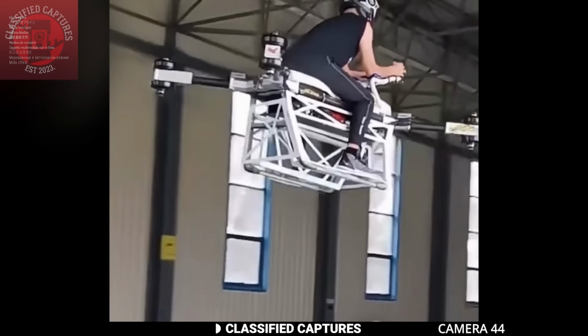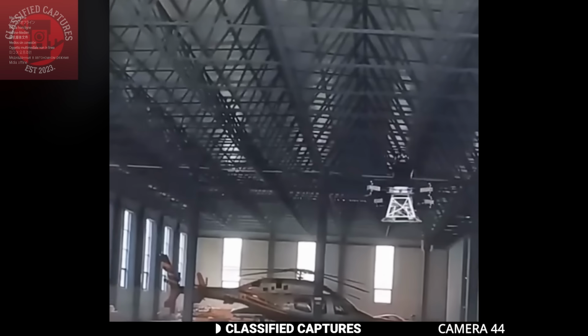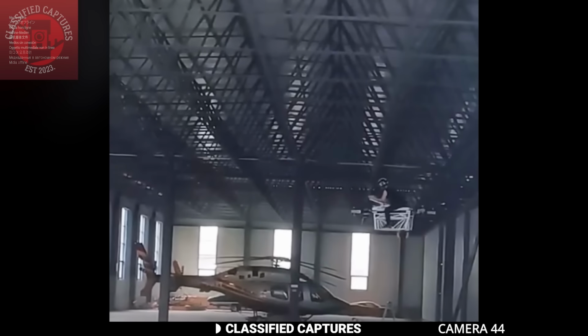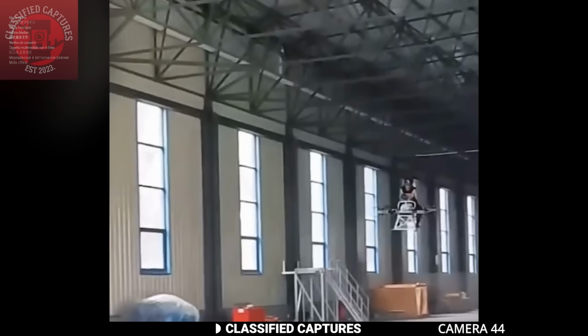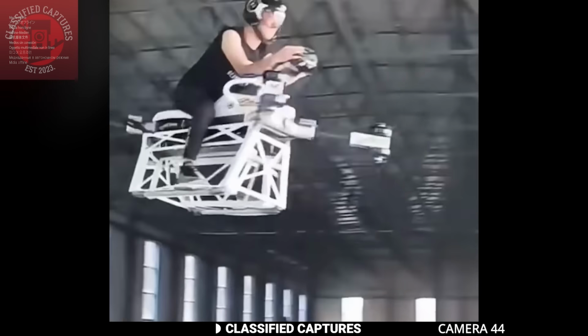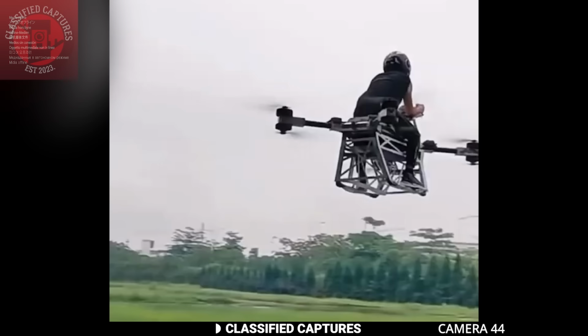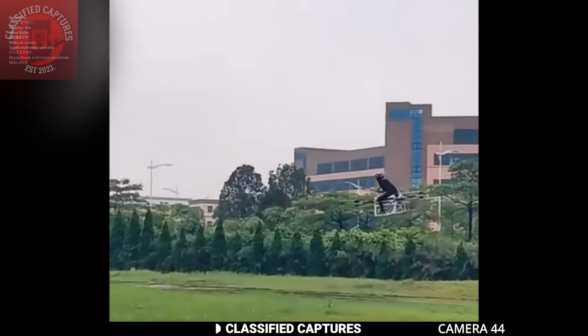It looks like a massive drone, except instead of carrying packages, it carries a person. Just imagine letting this thing lift you into the air. It's kind of crazy, right? Taxis are now flying, though, to be fair, this looks more like a flying motorcycle than an actual car, but still, a drone that carries people, that's straight out of sci-fi.